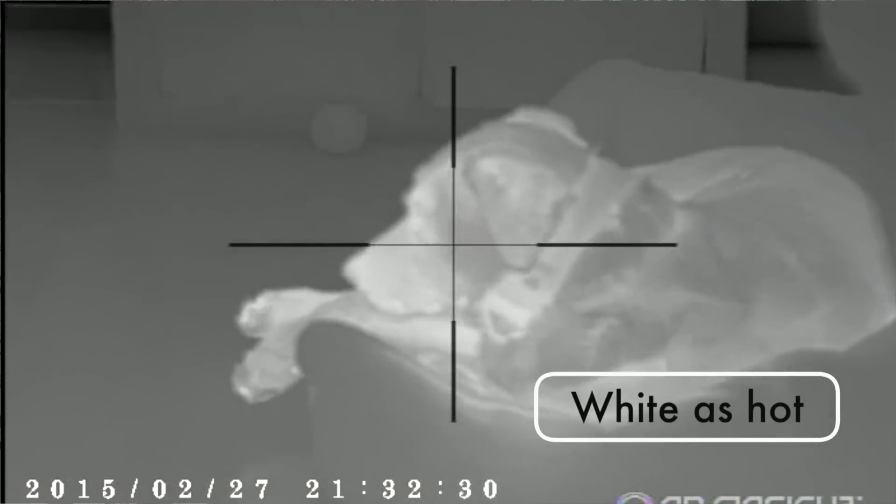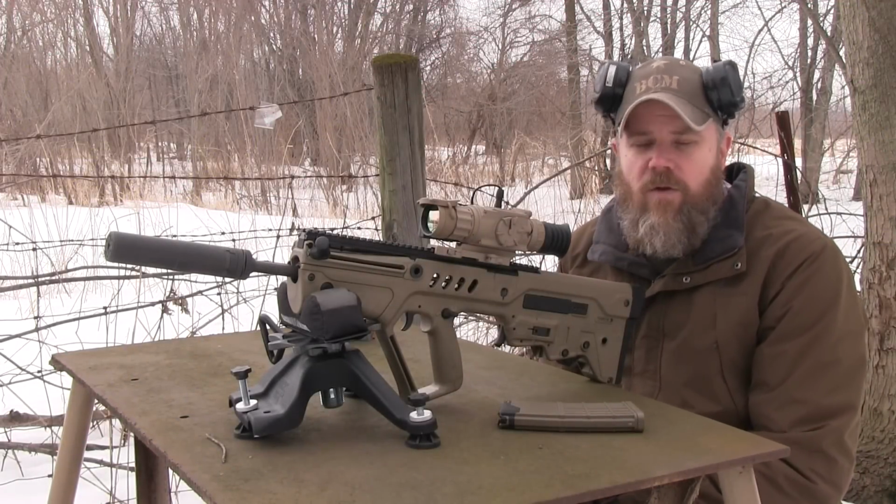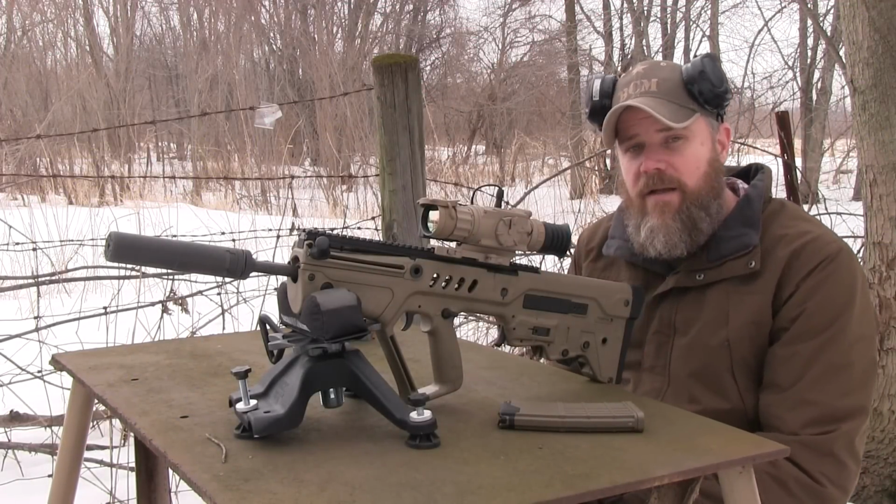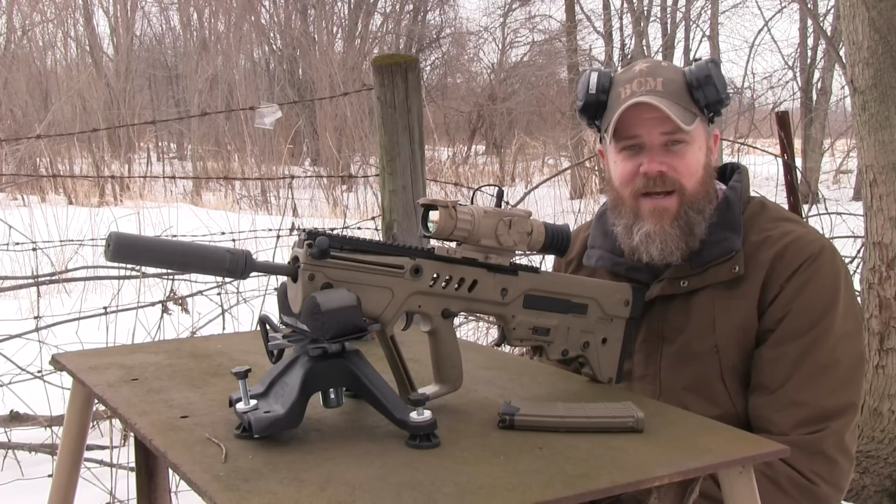I've brought the sight out to put it on my Tavor with a SilencerCo Saker suppressor on here. I'm going to take this thing out tonight to a buddy's house, and we're going to sit out and look for some coyotes. But I need to get it sighted in. I just received it, and so I haven't sighted it in, and I honestly don't know what the process is yet. I'm going to bring you guys along for that.